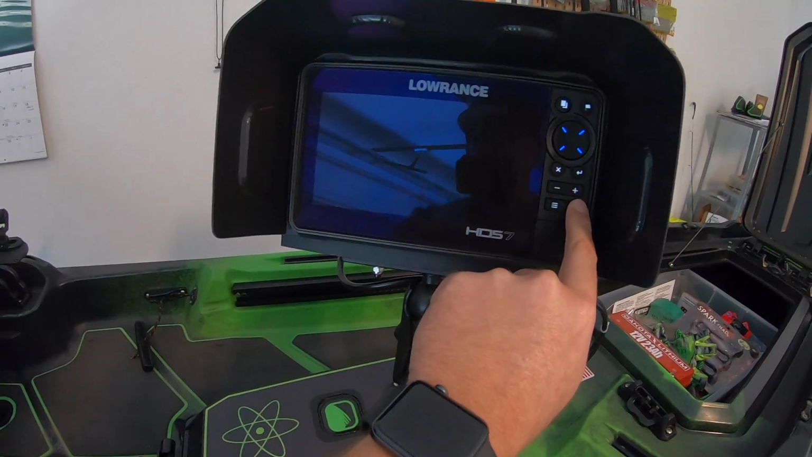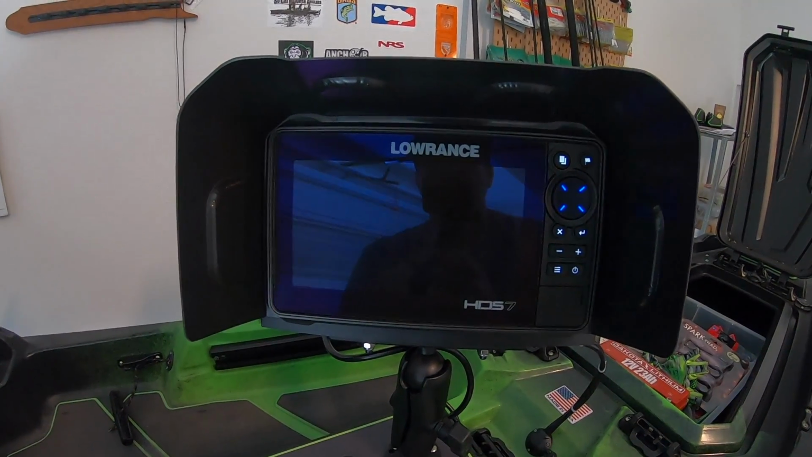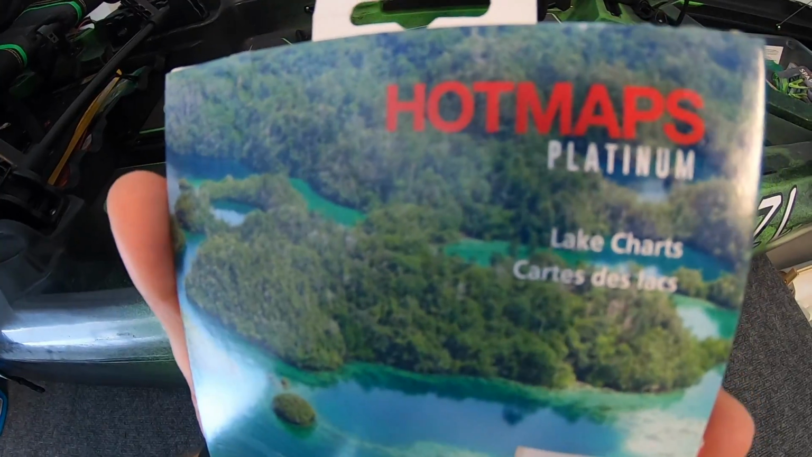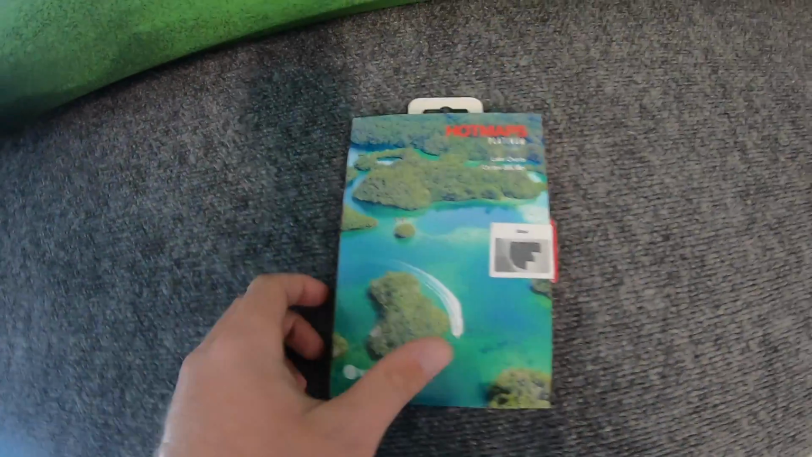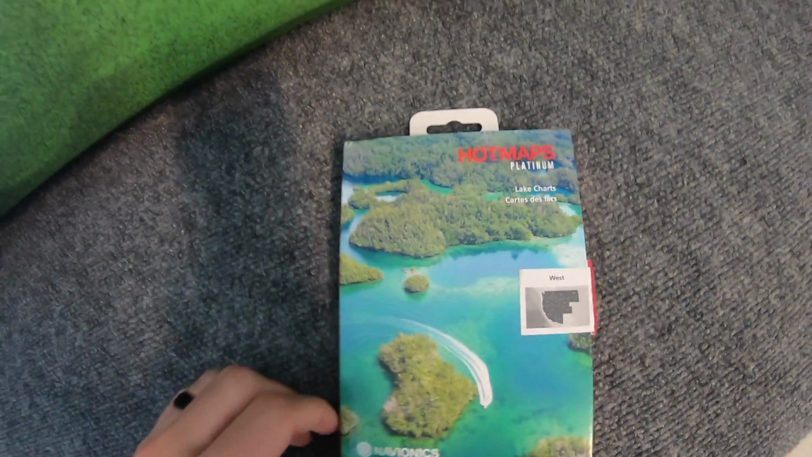So let's go ahead and turn this on now. And I'll show you guys the map card I use as well. So the map card that I run is the Hot Maps Navionics Platinum. And I live out in the West, so it's the West region Hot Maps card. The 1-foot contours and all the mapping capabilities that this thing applies to your unit has just been an awesome feature for me to have out there.